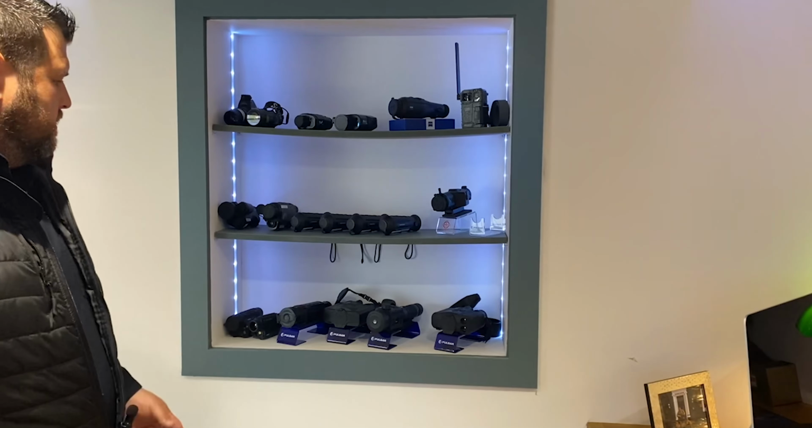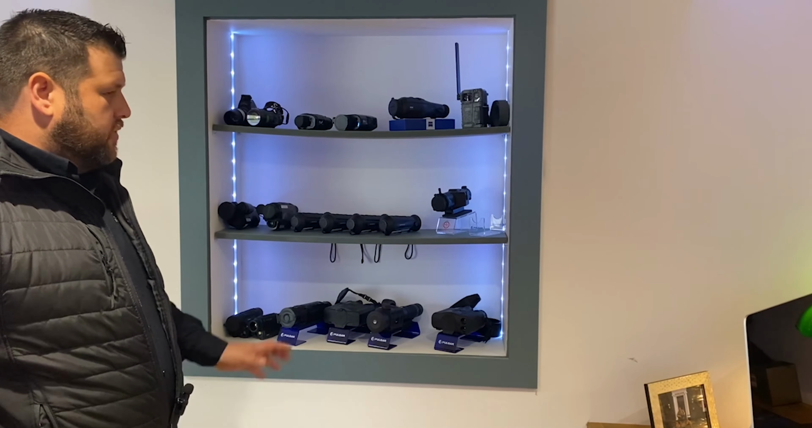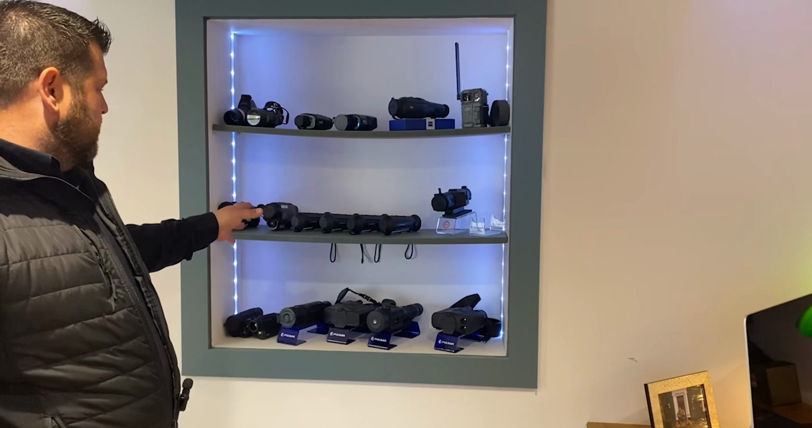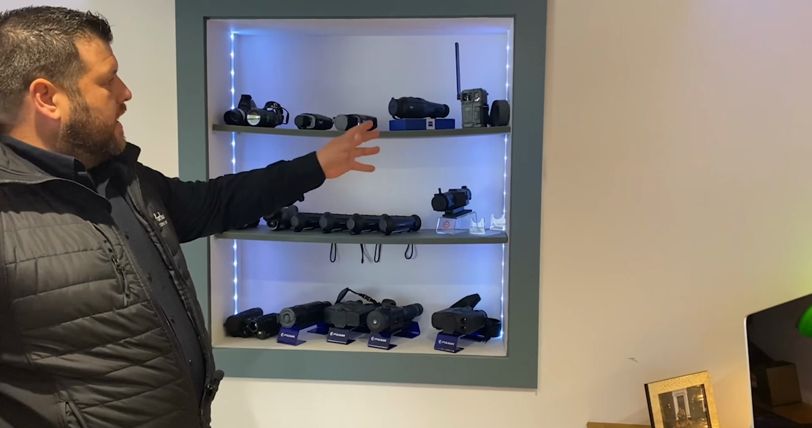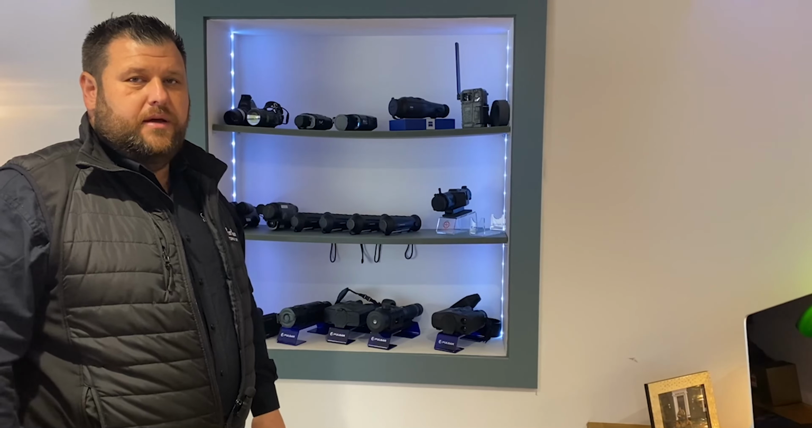So on this side of the office, we have a range of handheld thermal imagers. Again, lots of different thermal imagers here, but not all that we stock. We've got a range of Pulsar here along the bottom, followed then by another really popular make, which is the HIK Micro range. We've got the full range of those all here. We've got trail cameras, cellular trail cameras. We've got the Zeiss products here, infrared products. Again, anything that we don't have in a handheld thermal imager that you'd like to see, just make sure you let us know before you come, and we'll have it here for you.